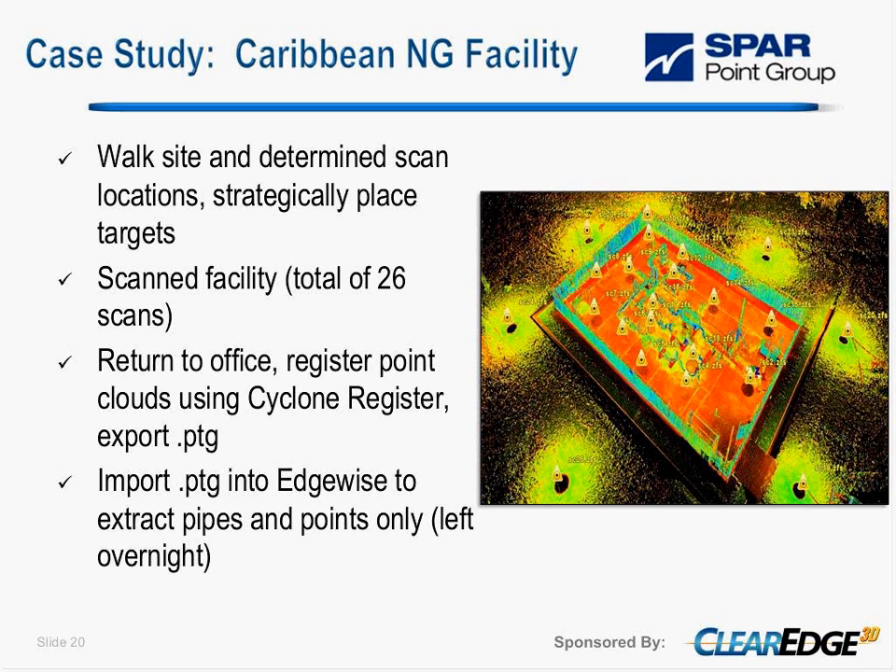After we completed the scanning, we returned to the office where we registered our point data using the Cyclone Register suite, and exported the unified point cloud using CG export, which could be imported directly into EdgeWise, where the pipe extraction was done and left overnight to complete.